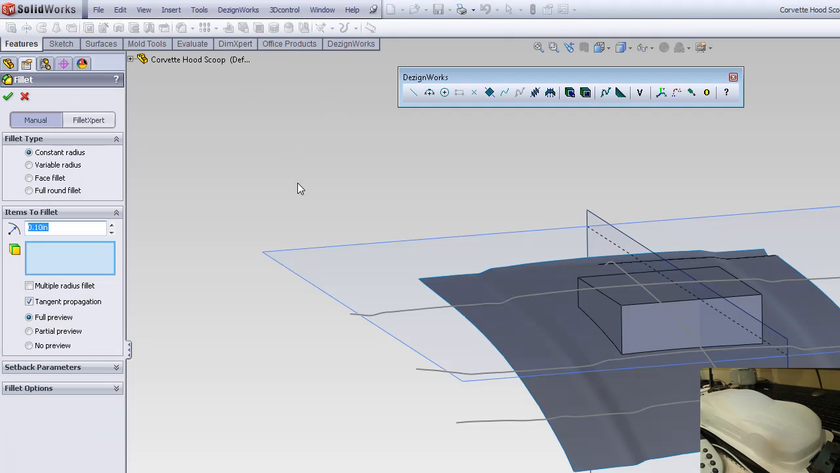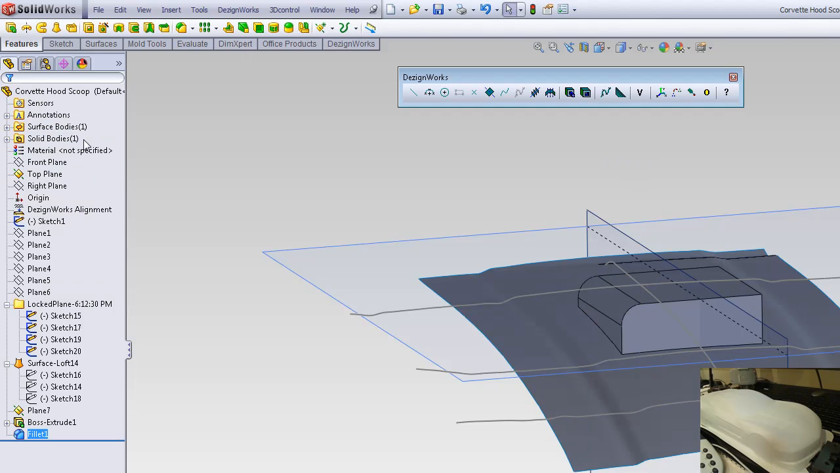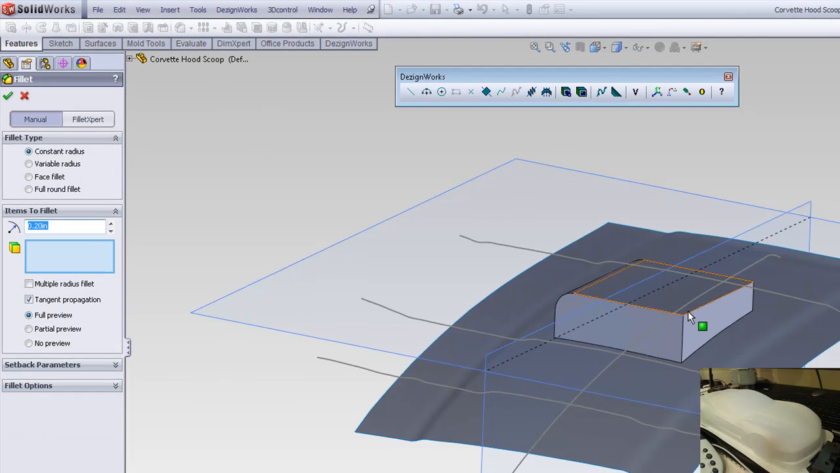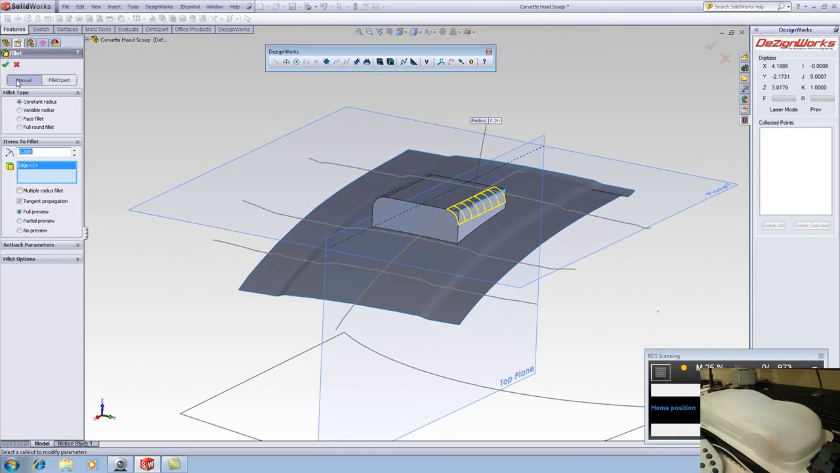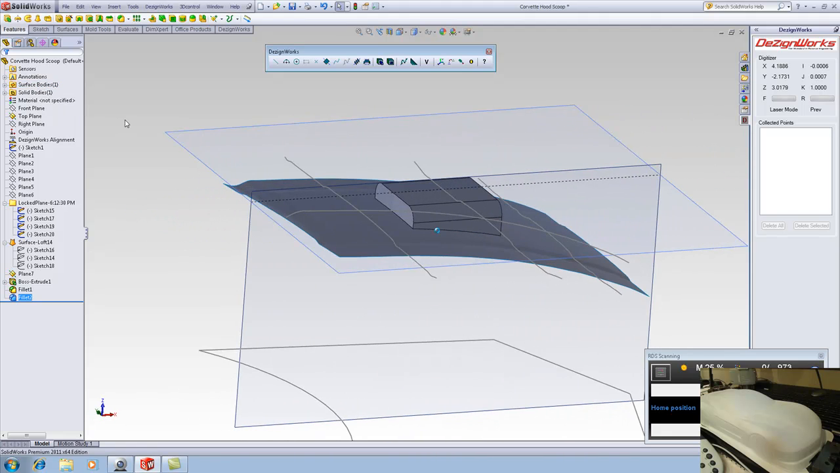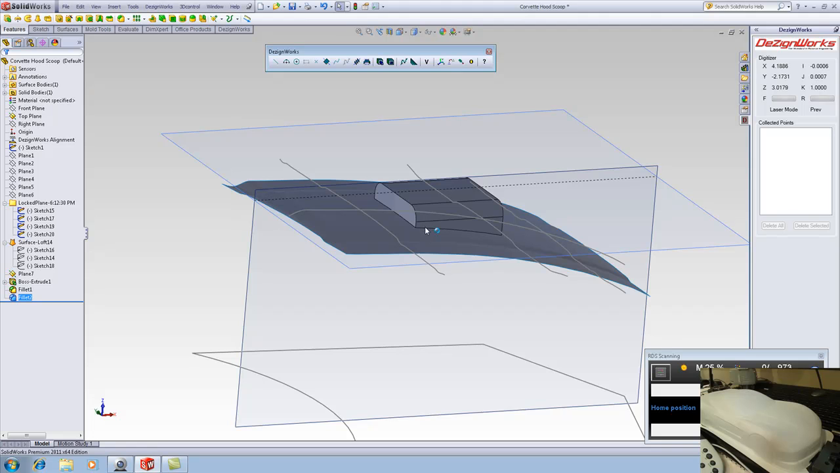So you can see how fast and easy it is to utilize Dezignworks with the laser, and especially for these harder shapes that are very flexible. So very quickly, we're designing our new hood scoop. And you can see how it matches the shape.